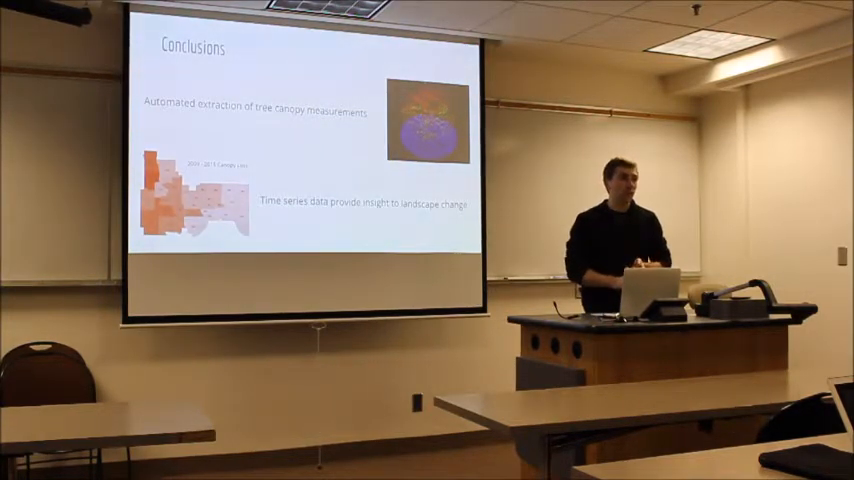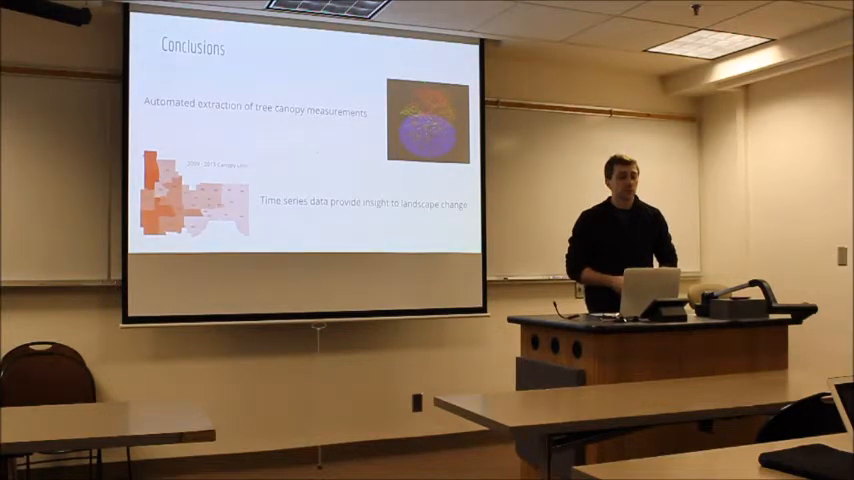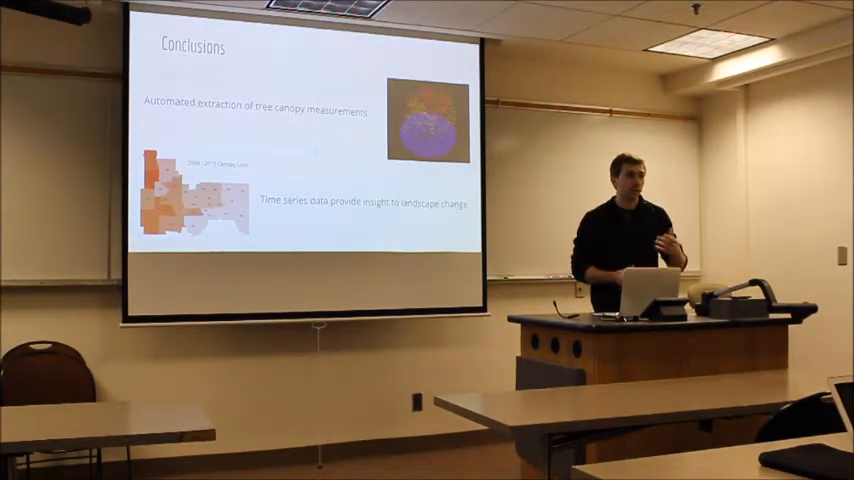We know that hyperspectral data can also be used for species identification, but it's very costly and tough to do. So it's still not quite ready for automated species identification for remote sensing, but that's kind of a keystone point: once we can do that, it would be super beneficial for a lot of forestry around.